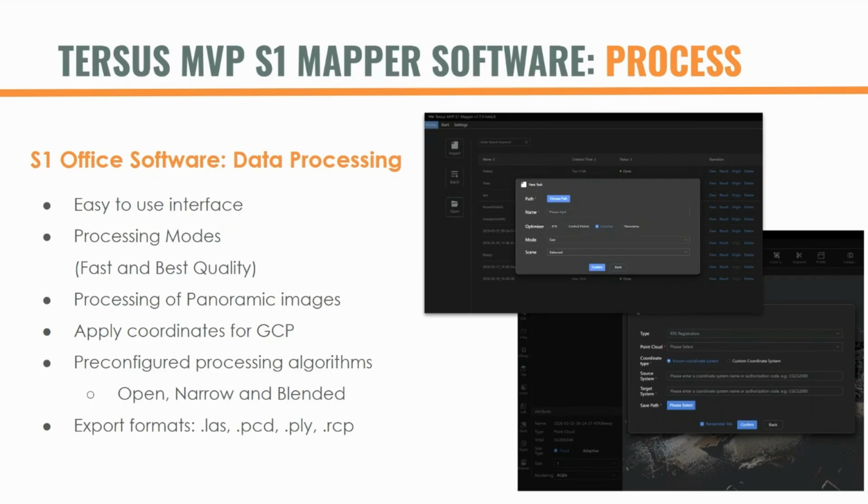The ability to have it detect loop closure is beneficial because this is also enhancing its SLAM confidence. So it gives you that in the field as well. After the data is collected in the field, we drag that information off onto our PC for local processing. This is all local, and we are in our MVP S1 Mapper software.